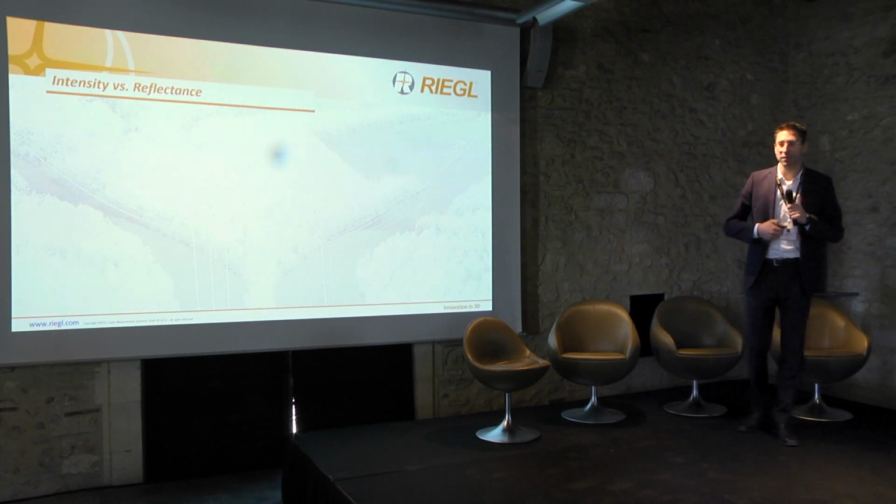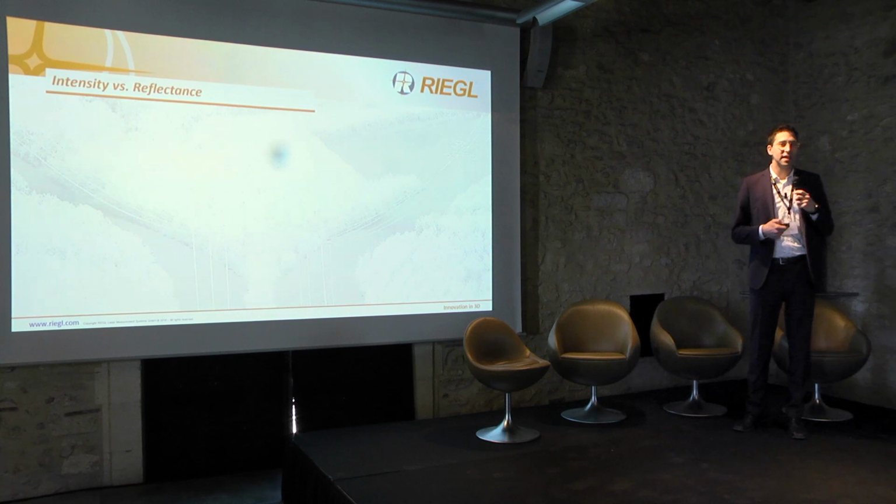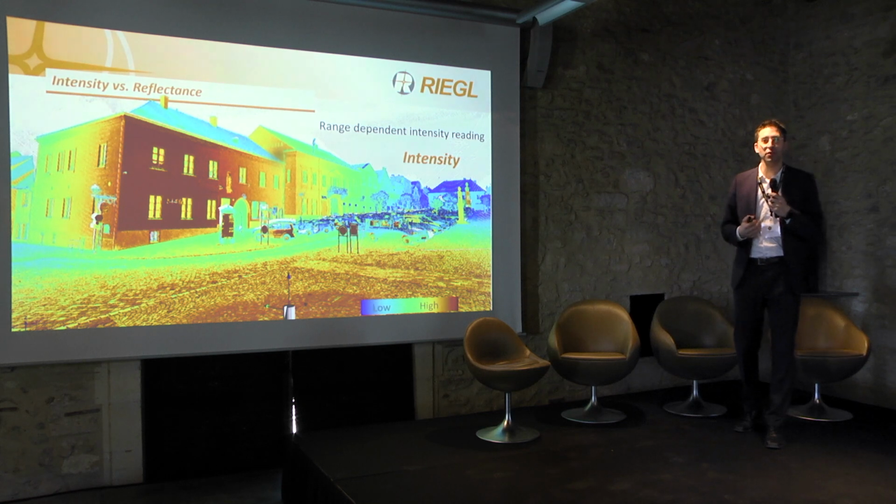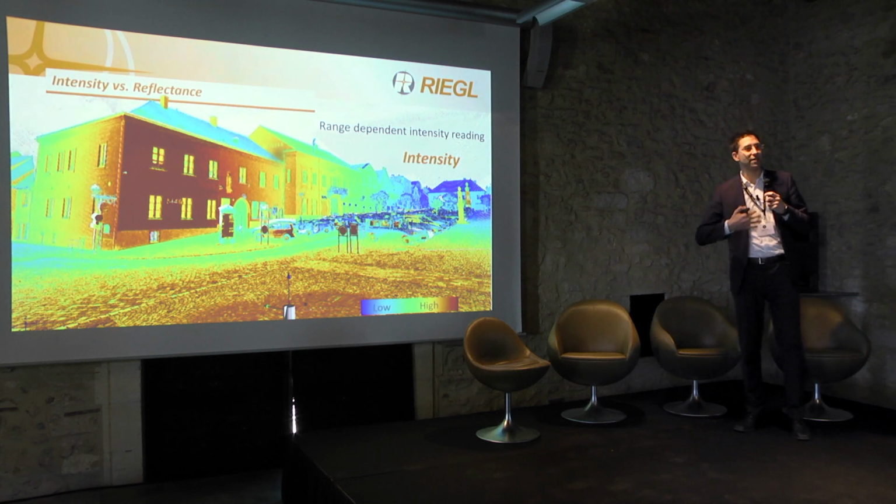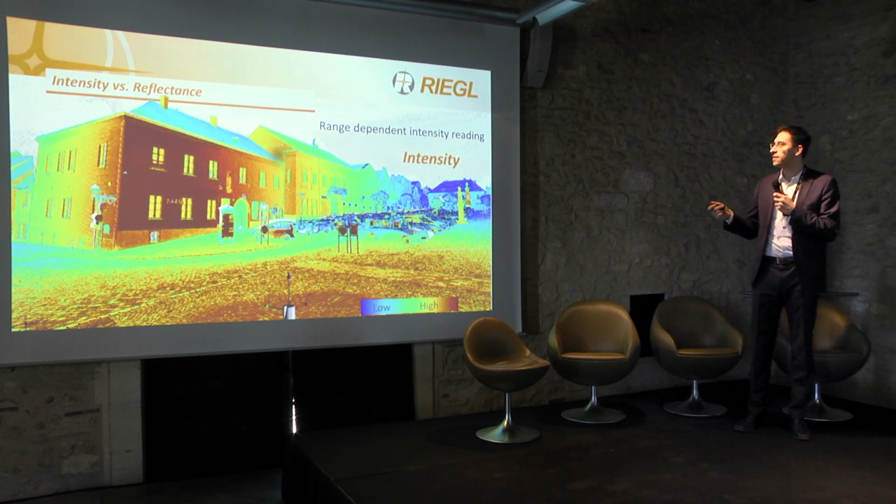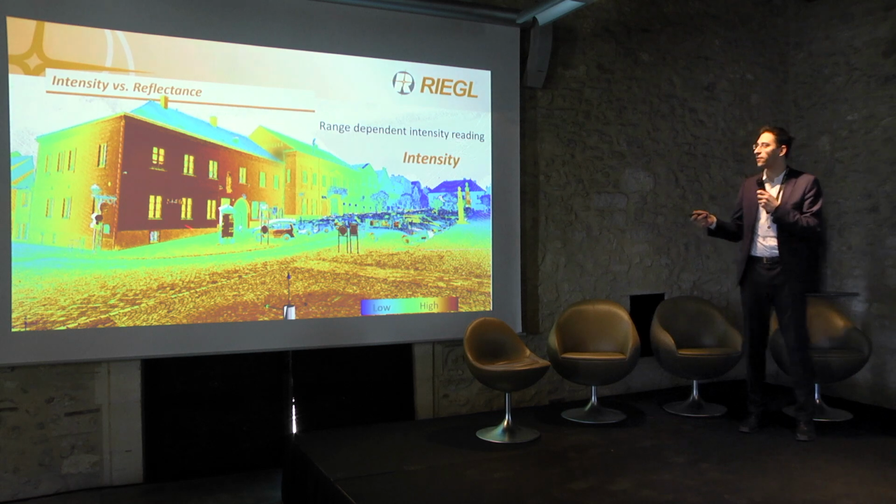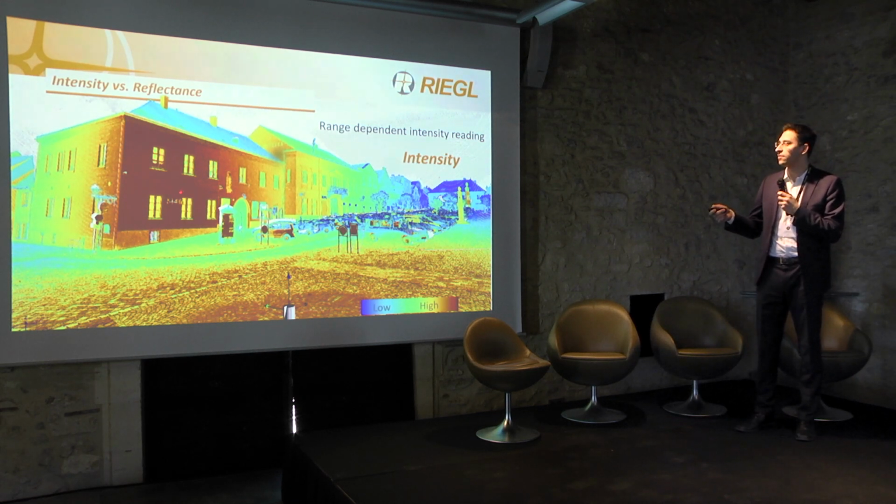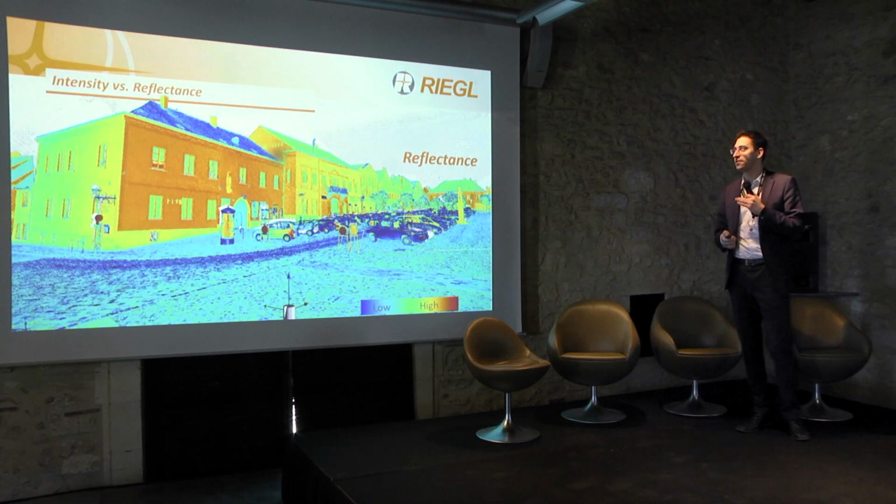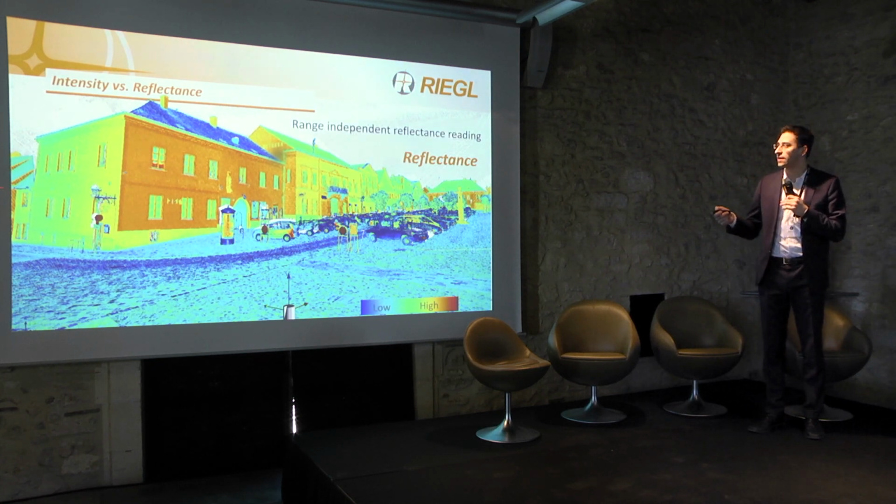In addition to that, in a lot of articles you always read about calibrated reflectance, calibrated amplitude reading. What is it? Mainly the airborne sensors make use of intensity. By using a calibrated amplitude, intensity, you can also make a reflectance out of it. Intensity, very important, is a range-dependent reading. As you can see, from short range it's colored in red, and very far away it's colored in blue. If we switch now to reflectance, which is range independent, you can clearly see the target surface.